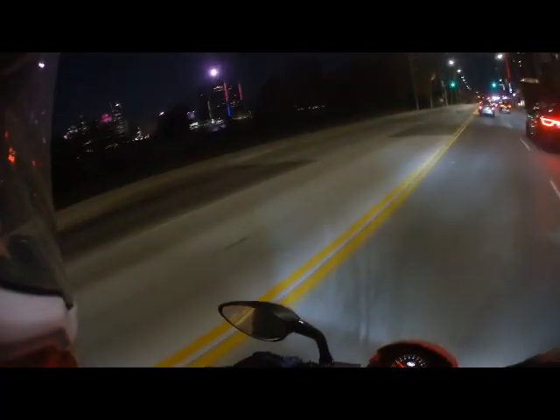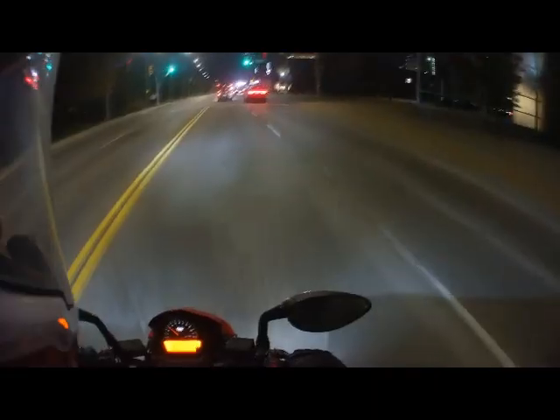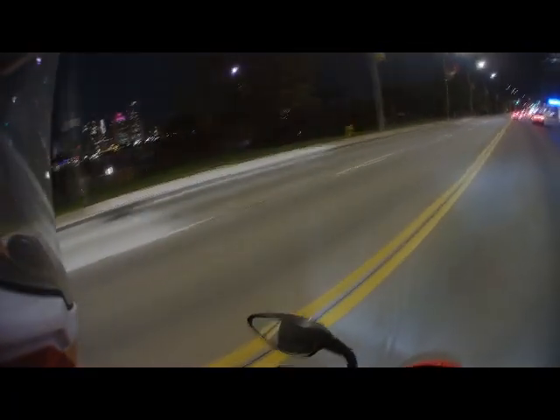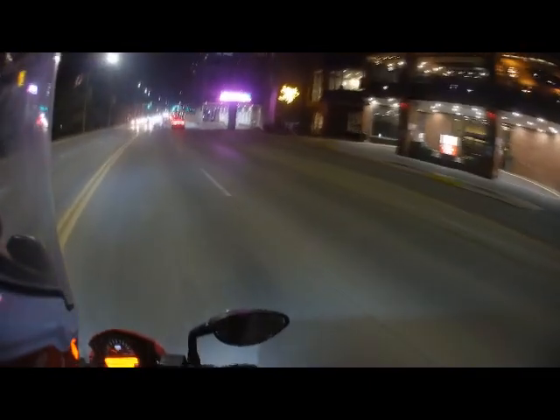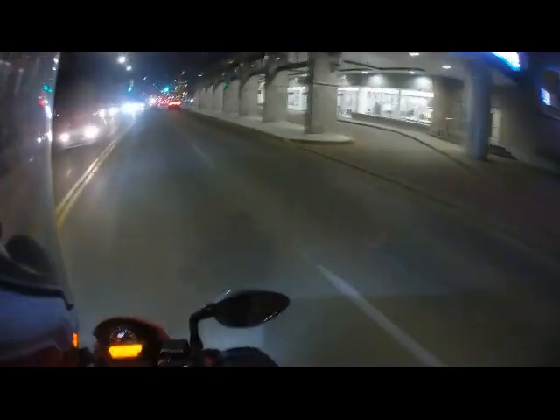Breast cancer awareness and everything, and all pink in the buildings across the Detroit River. I don't know if you can see it or not. I don't know, like I said, how good this camera is with lighting and recording in the dark, but the city's all pink. And that is very, very cool. And Windsor's cool. And yeah, I'm just heading home.